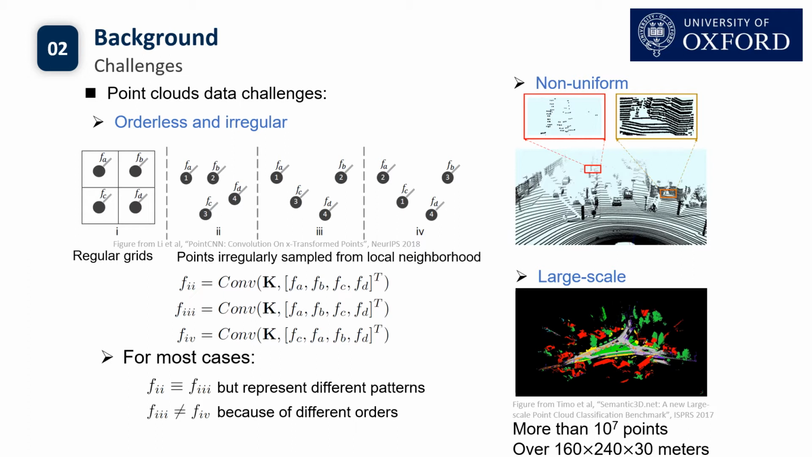In addition, point cloud is also non-uniform. The density of point clouds is usually varied according to the distance to the depth sensor. Furthermore, the raw point clouds acquired by depth sensors are usually large-scale and immense. For example, the data from Semantic3D usually contains more than 10 million points and over 100 meters space.